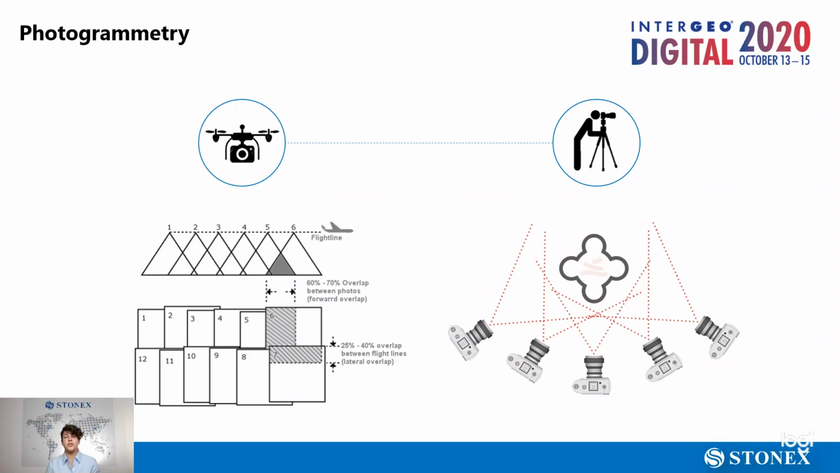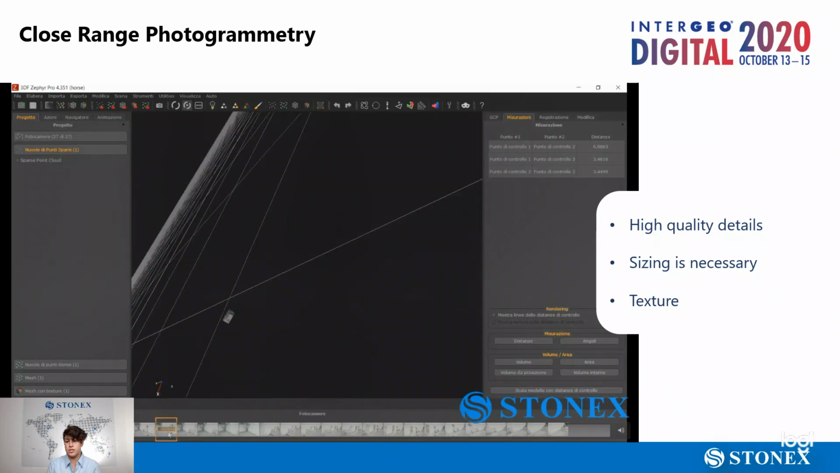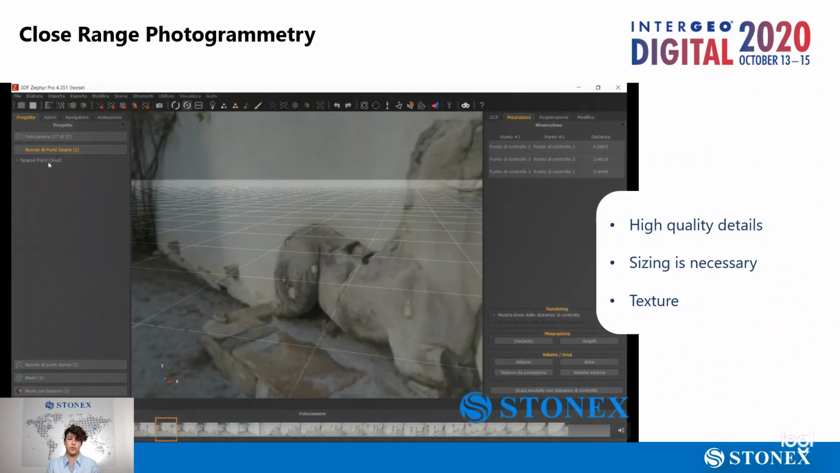Another 3D technology is photogrammetry. There are two main branches of photogrammetry: aerial photogrammetry, and terrestrial and close-range photogrammetry. Let's start with the last one. What you can see in this video is an example of close-range photogrammetry.